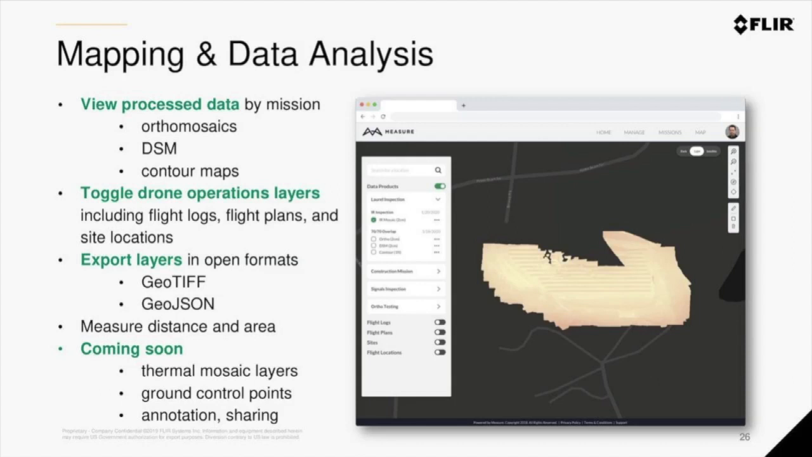And since this all lives inside the Ground Control ecosystem, you can also access toggles to other layers of your program, such as flight logs, flight plans, site locations, and more. Coming soon, we're working on support for thermal mosaic layers, ground control points, as well as map annotations and sharing. Feel free to check out measure.com for more on this and to start a trial.